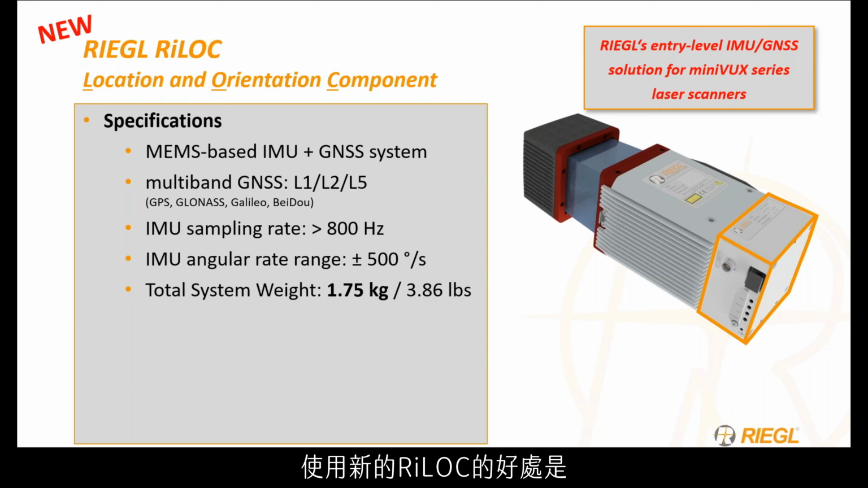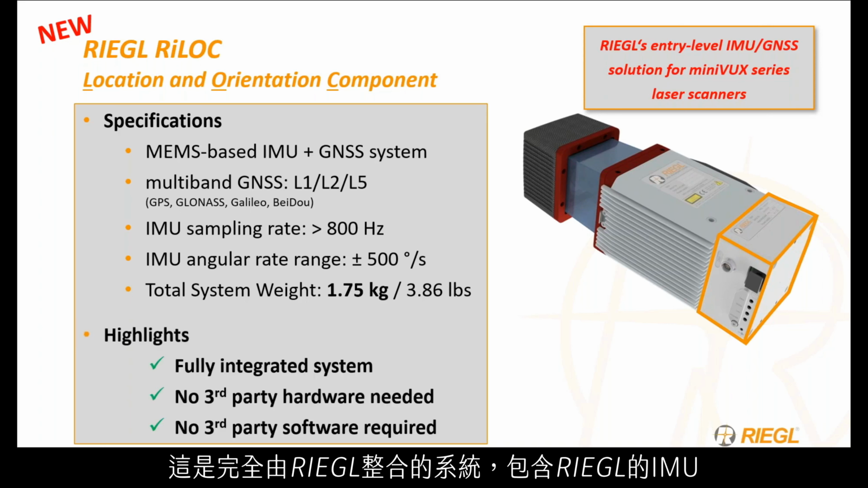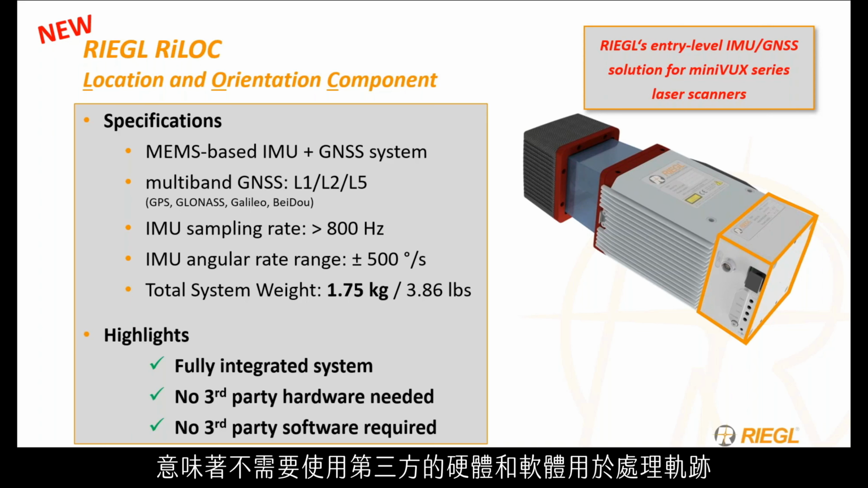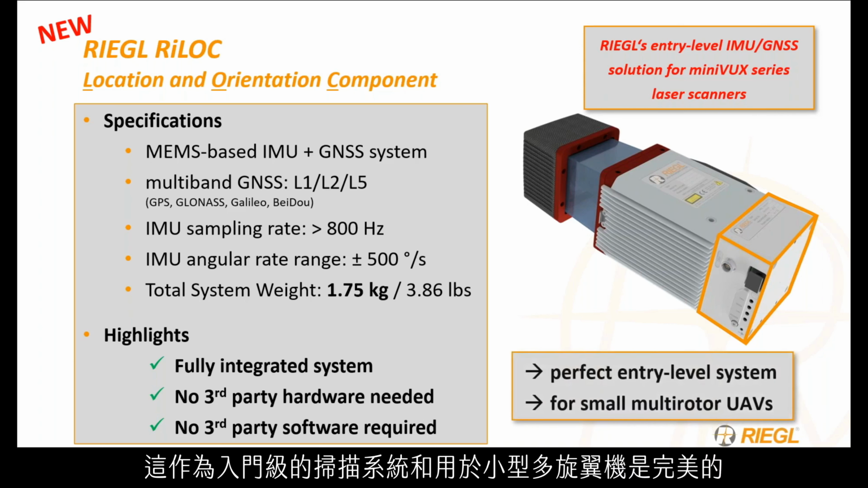Some of the benefits of this new RILOC are it's a fully integrated system by RIEGL with the IMU made by RIEGL, meaning there's no third-party hardware needed and no third-party software needed for processing the trajectory, meaning you can process the trajectory in RIEGL software itself. This is going to be perfect for entry-level systems and for small multi-rotor UAVs.